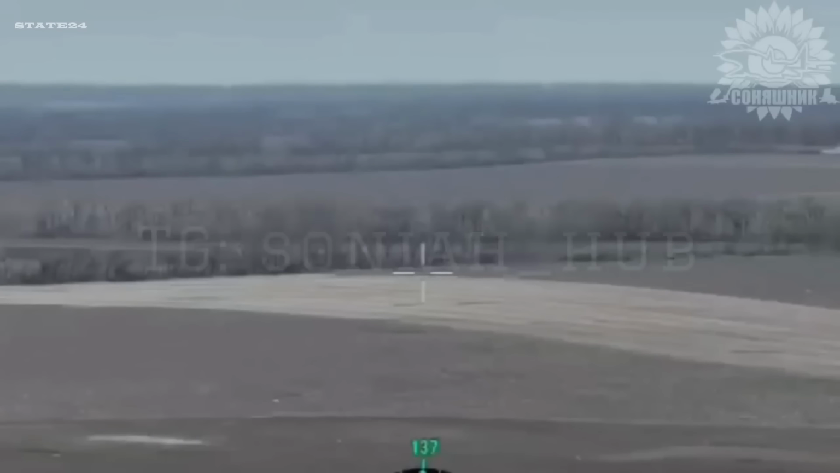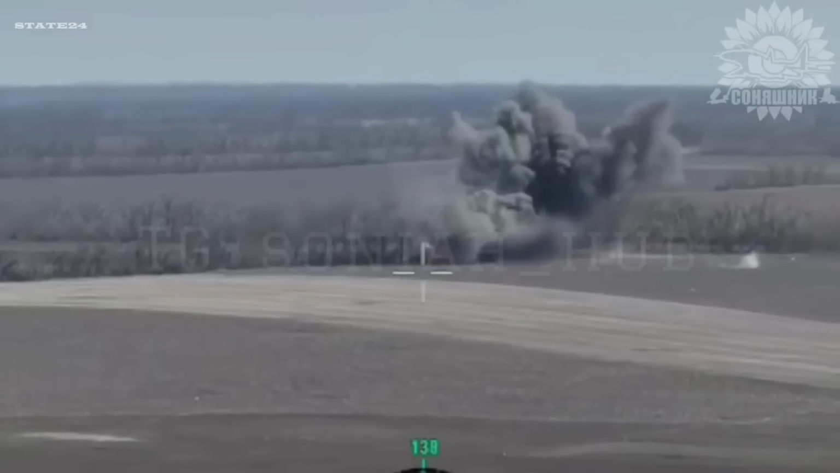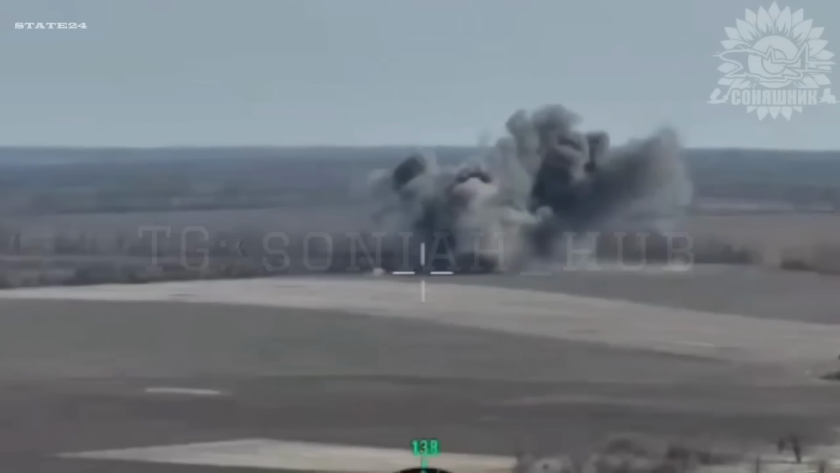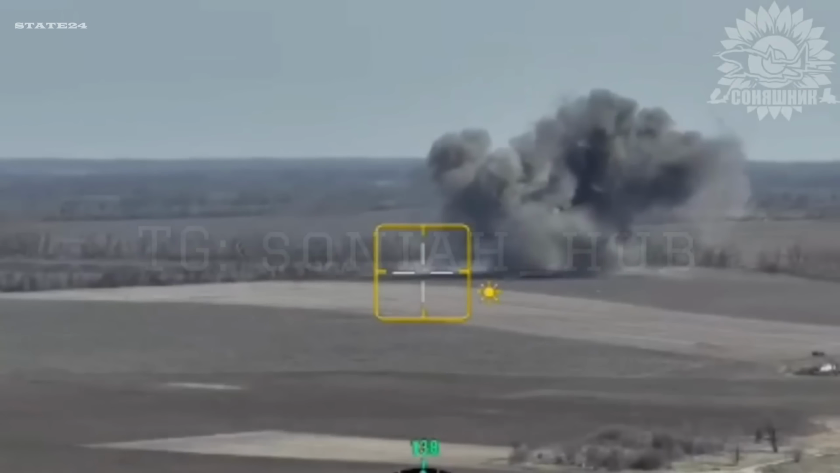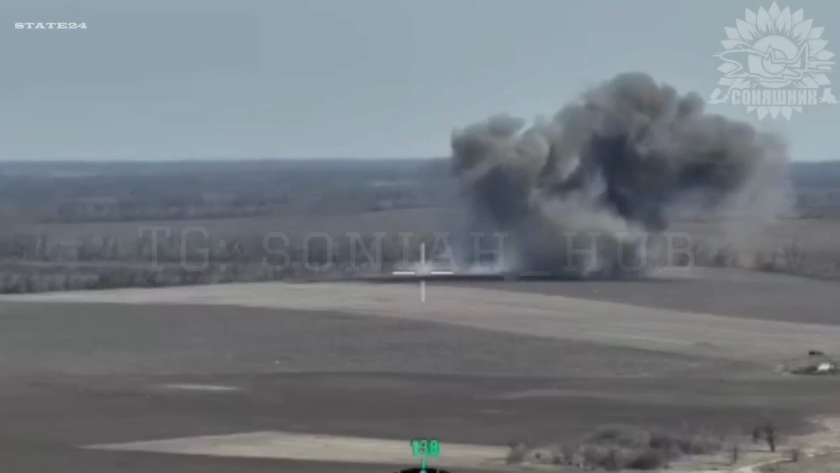A Ukrainian MiG-29, fast, low, and locked on. The target, a fortified position housing 8 Russian soldiers, and an ammunition depot right alongside them. 1 pass, 1 strike, direct hit. The position goes up. The ammunition depot follows. A single aircraft, seconds of action, an entire position erased.